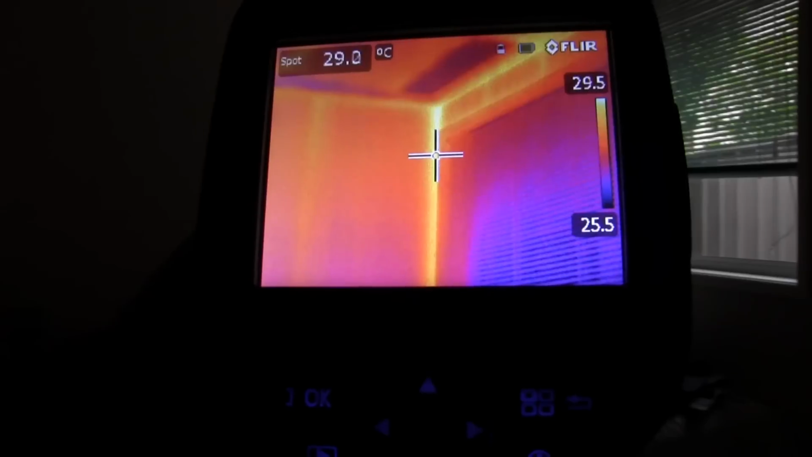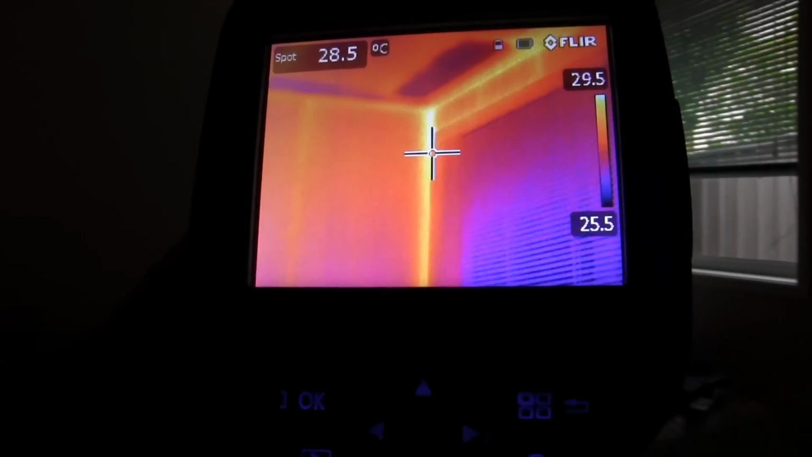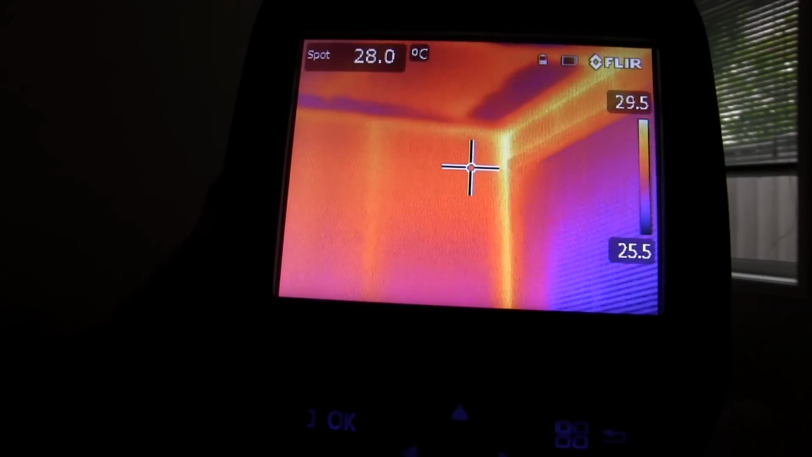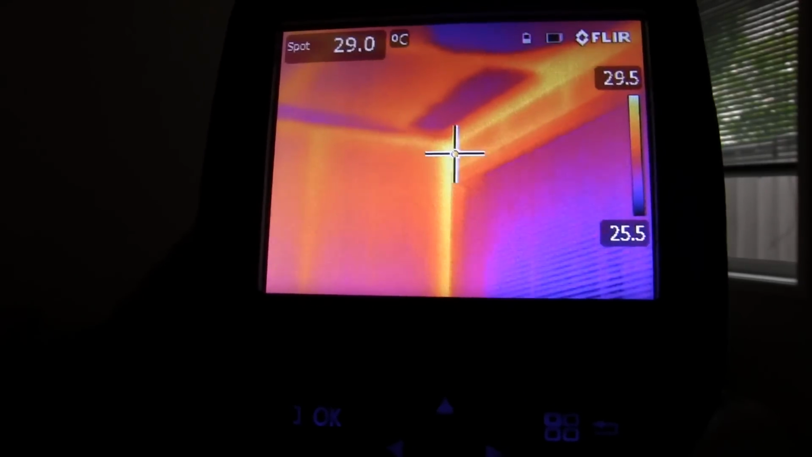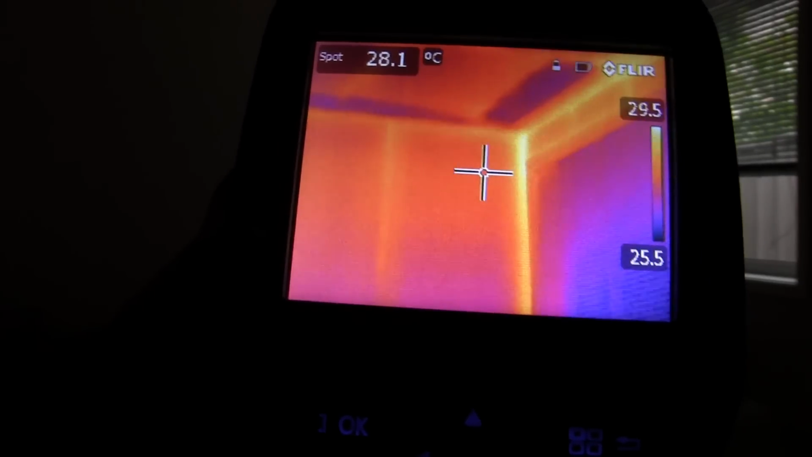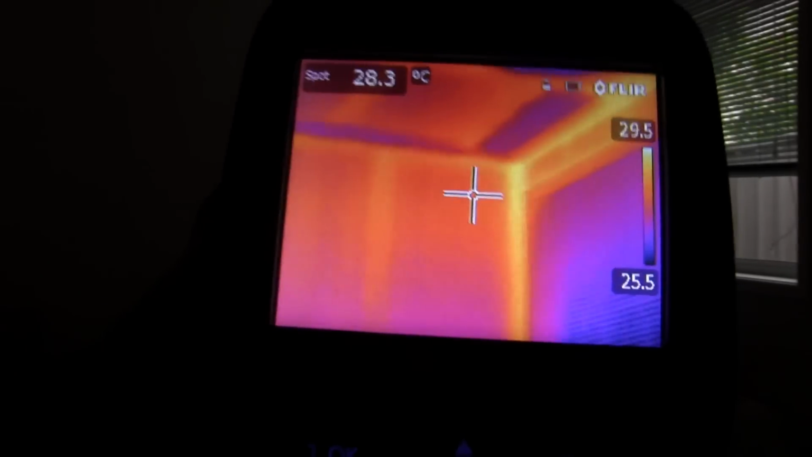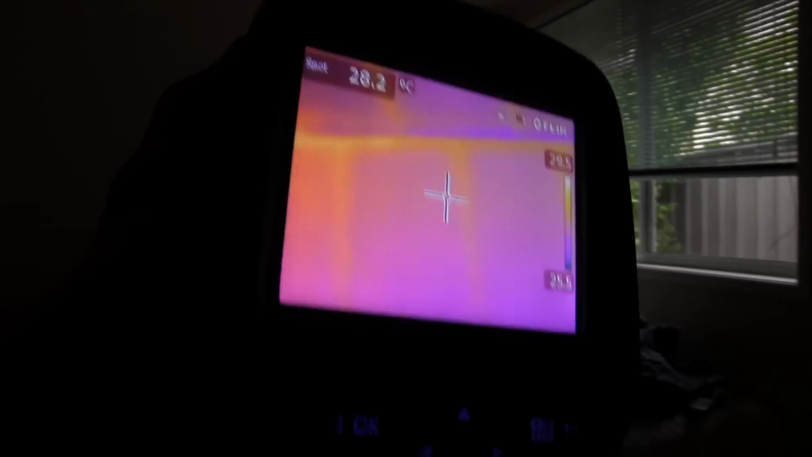Brilliant stuff. And once again, the reason that the corners appear to be brighter when they're not actually warmer is because we're getting infrared reflection off those corners there. So that's why they appear to be bright.